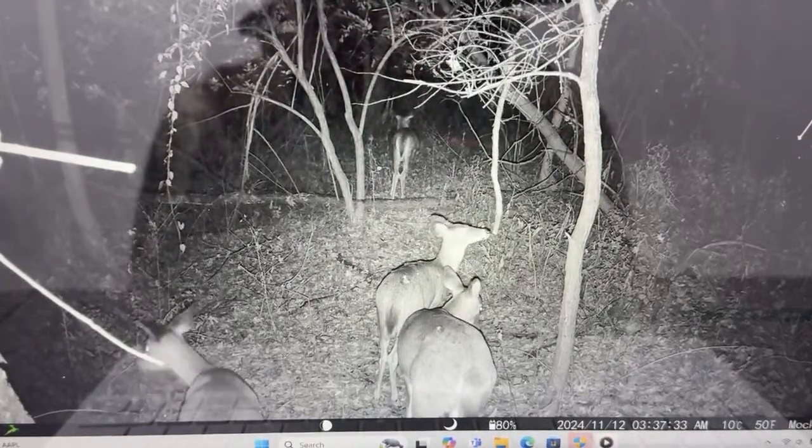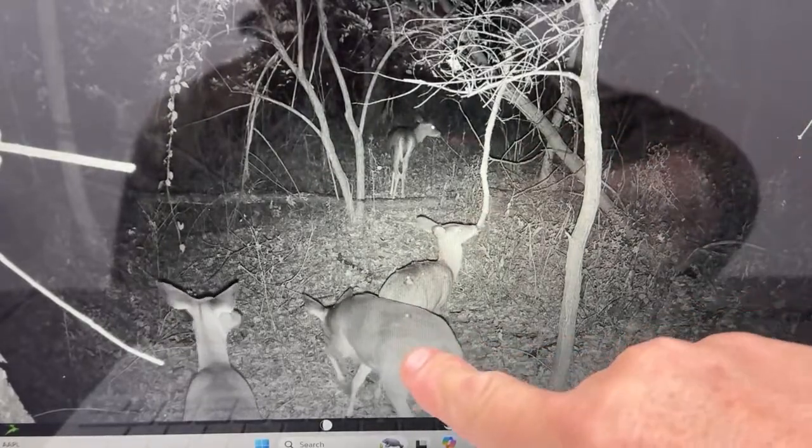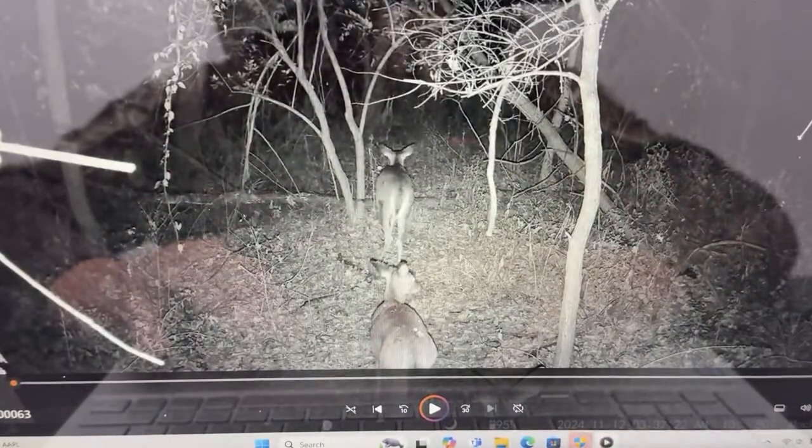It looks like there's at least 1 or 2. Nope, it looks like 1 mature doe, which is right here. That looks like sort of a mature doe. And these 2 look like fawns. So they're putting their scent on that camera.